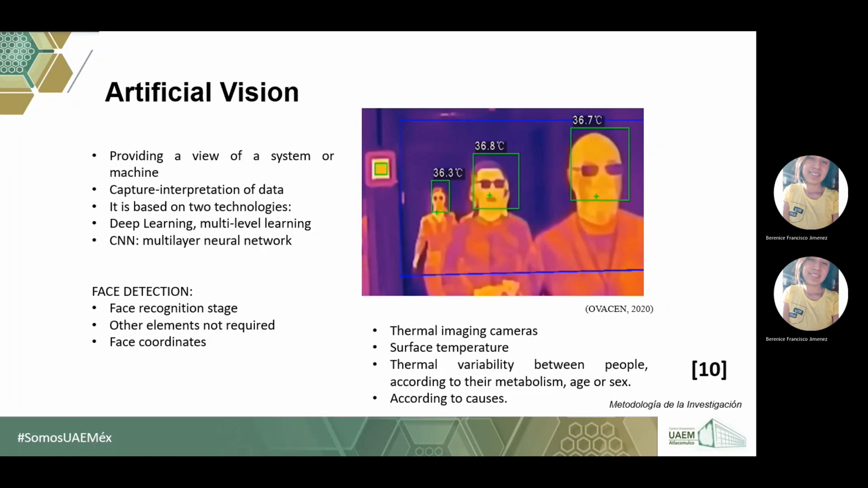Artificial vision is based on the perception and view of the system on a machine, based on the capture and interpretation of data. The basic technologies are deep learning and multi-level learning, the convolutional neural network, and the multi-layer neural network. Face detection is a phase of face recognition, and it discriminates other elements not required, based on the coordinates of the face.